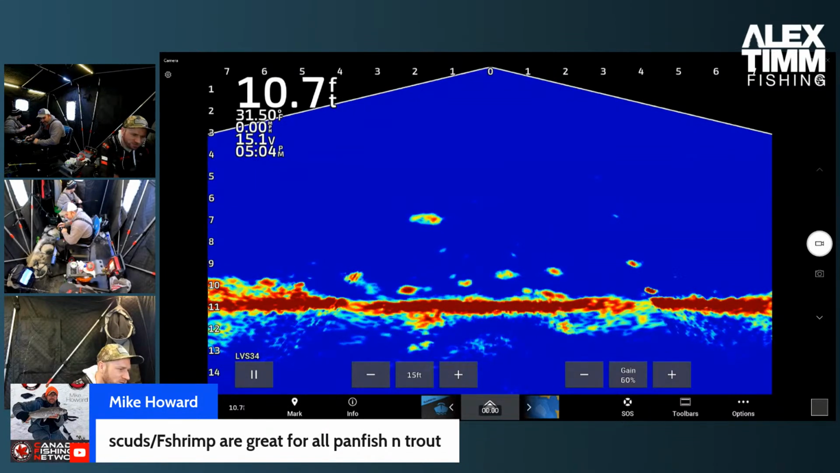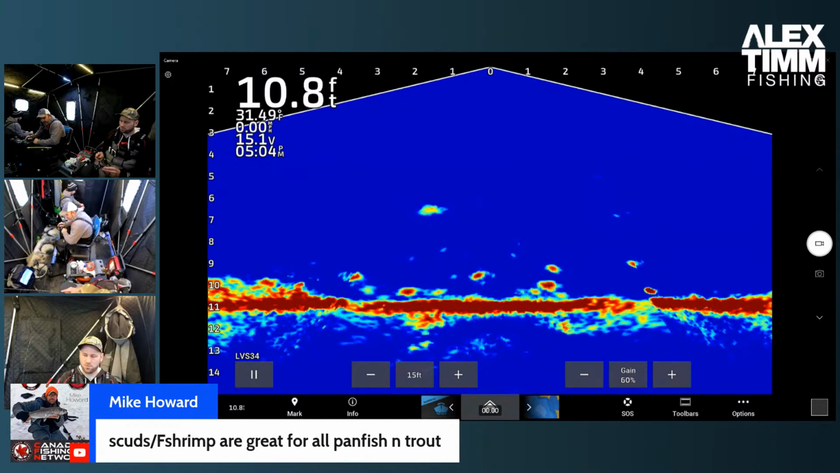Scuds, freshwater shrimp are great for all panfish and trout. Yeah, I've never targeted trout with them.